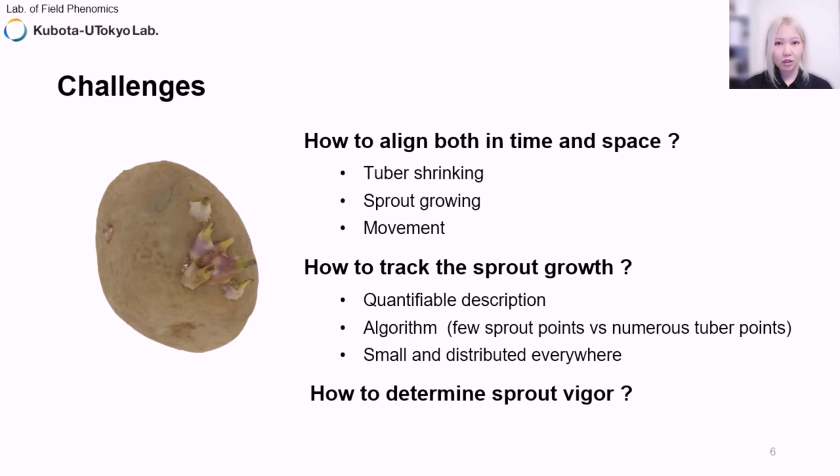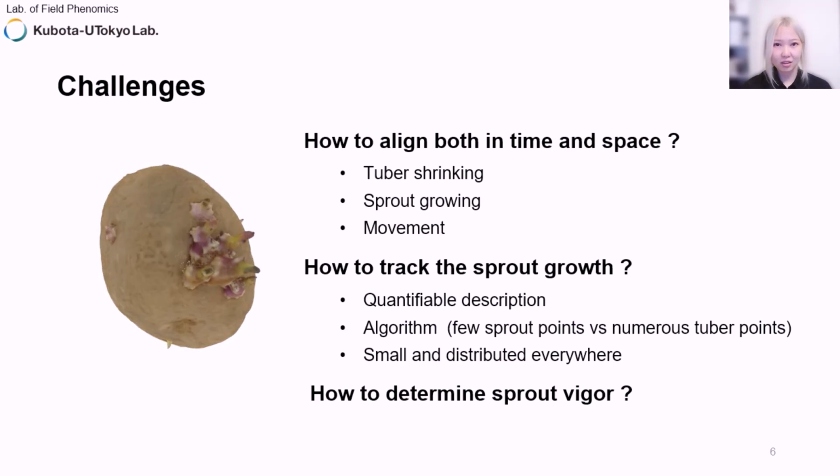However, there are several challenges in this study. The first challenge was how to align the point clouds both in time and space, since the potatoes are shrinking and the sprouts are growing. There is unavoidable movement. Everything is changing. How can we accurately align the point clouds over so many days?